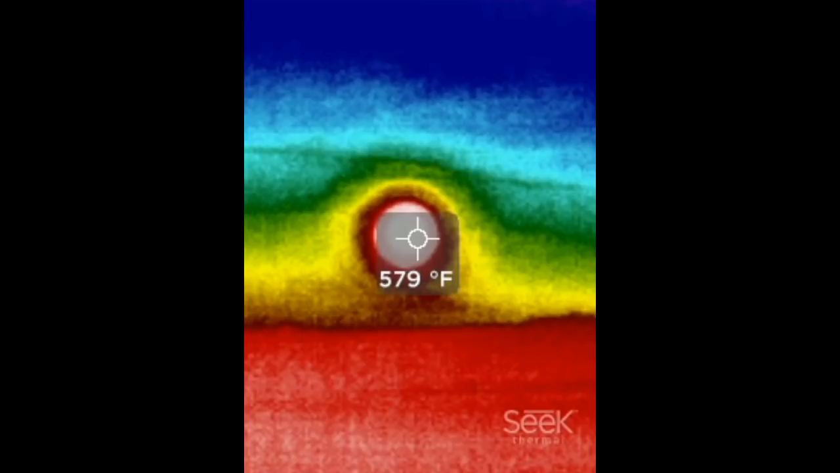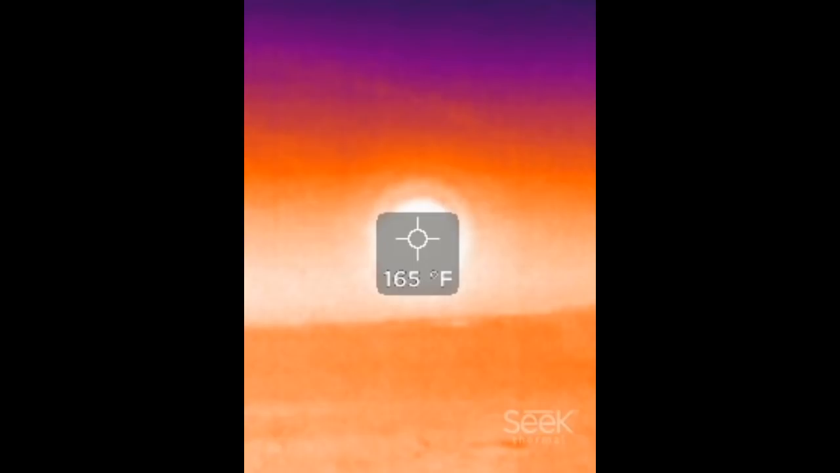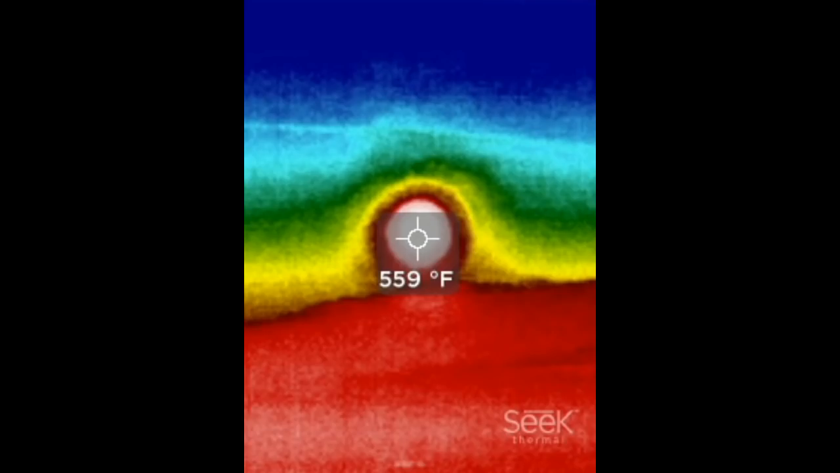Let's be logical about what we're looking at here. This picture here was taken at 6:53. And we'll click through the pictures. And this last picture was taken at 7:30. So what you're trying to tell me, the sun has increased in temperature in 37 minutes. The only way this can happen is if there's something in front of the sun, that in itself is starting to warm up. And that is what we're producing here.